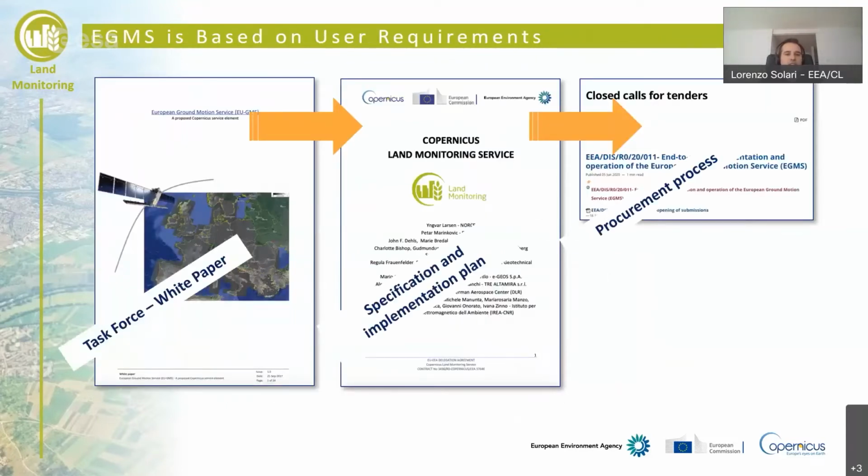It's fundamental to say that the EGMS is based on user requirements. It's a direct request of users, and the first stage of its implementation was back in 2016, when a task force made of people from geological surveys and the interferometry industry prepared a white paper that paved the way to the implementation of the service.